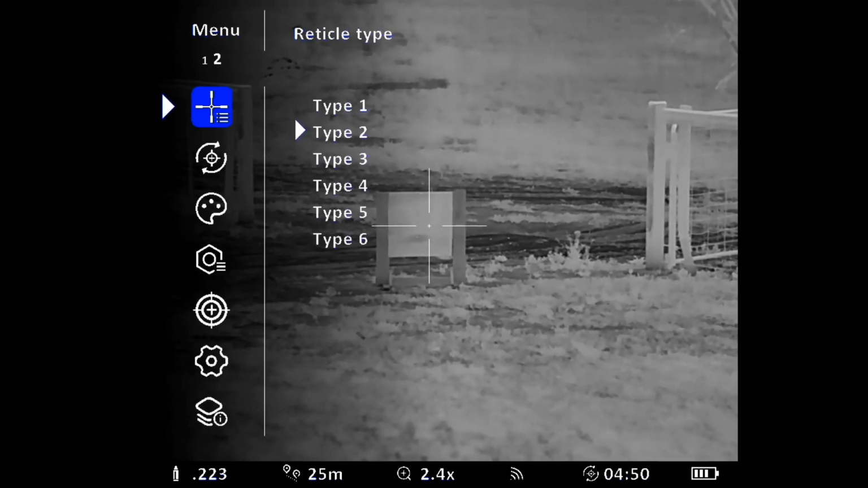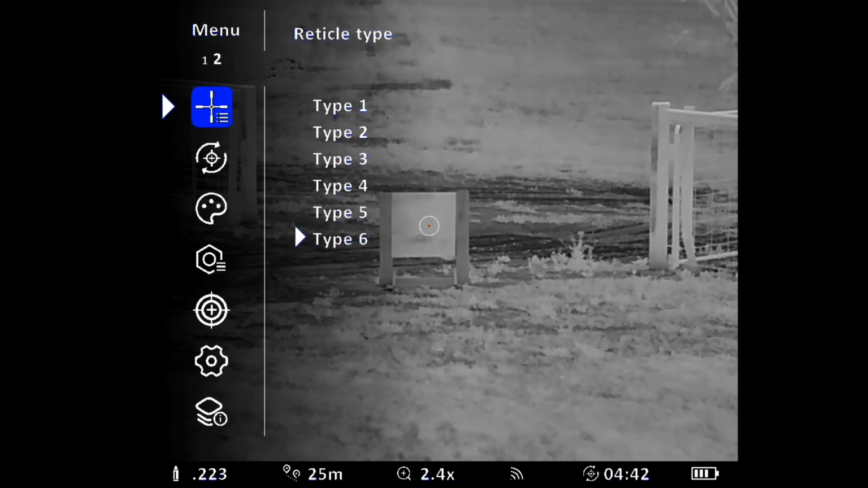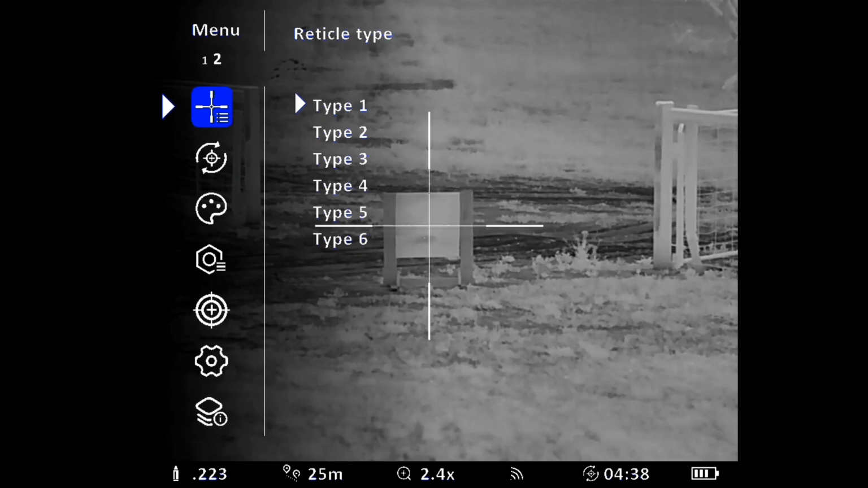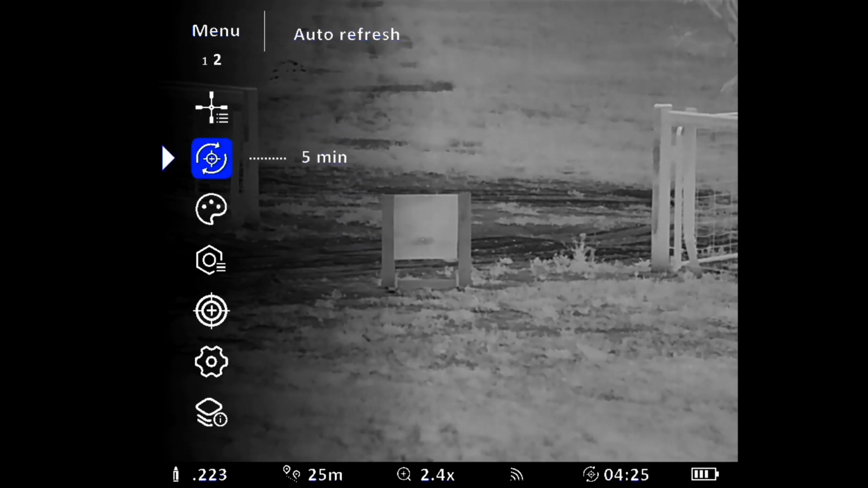You've got your reticle types. So you've got type 1, 2, 3, 4, 5, 6. Back to 1 again. I like it on type 2 or 3. Select the type 2.